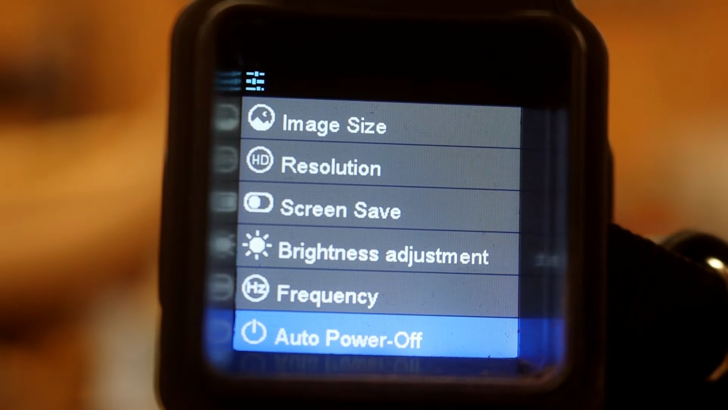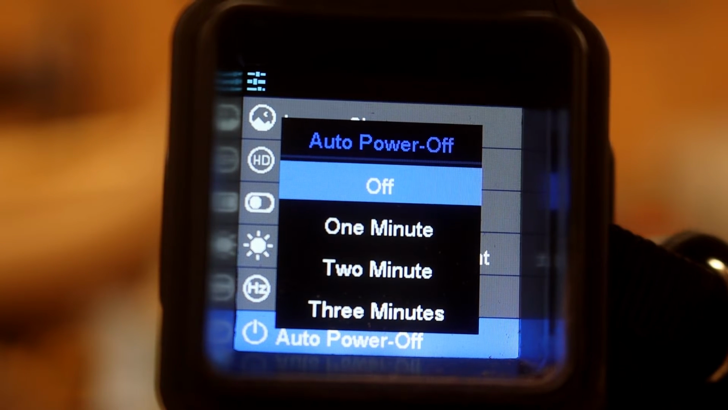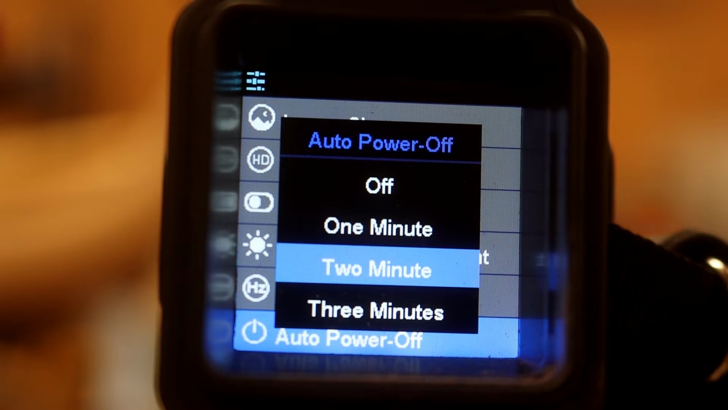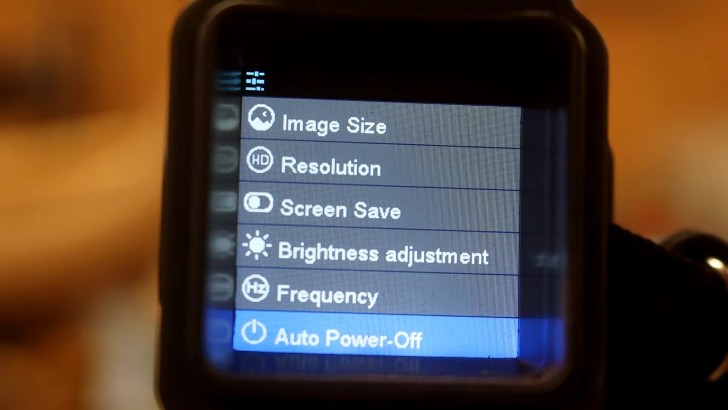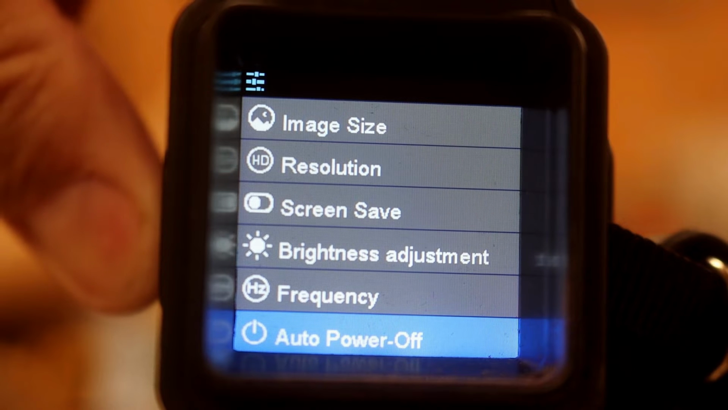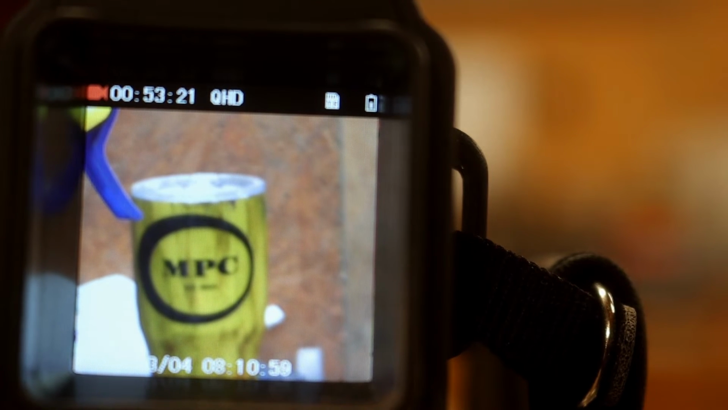And then you have auto power off. You can set it for 1, 2, 3. So you don't run your battery down when you're messing with stuff. I'm going to leave it off for now. And that is the menu. And you also have the power off button, and this is what happens when you power it off. It says goodbye. There's a zoom in and zoom out, and it goes in 10 times.